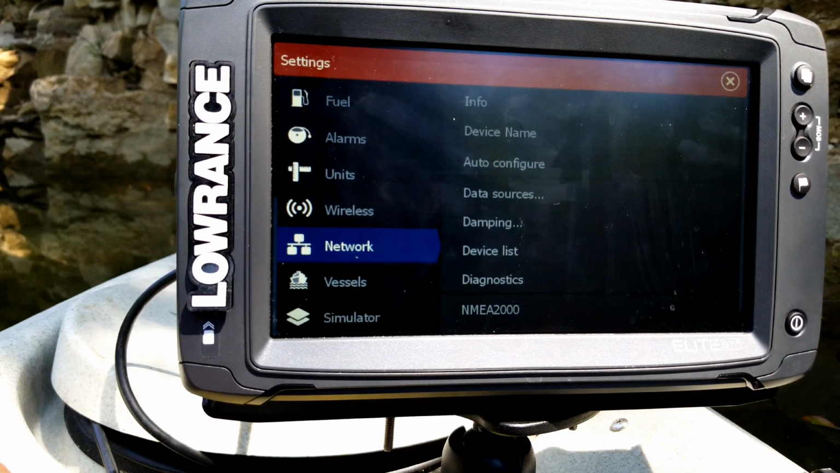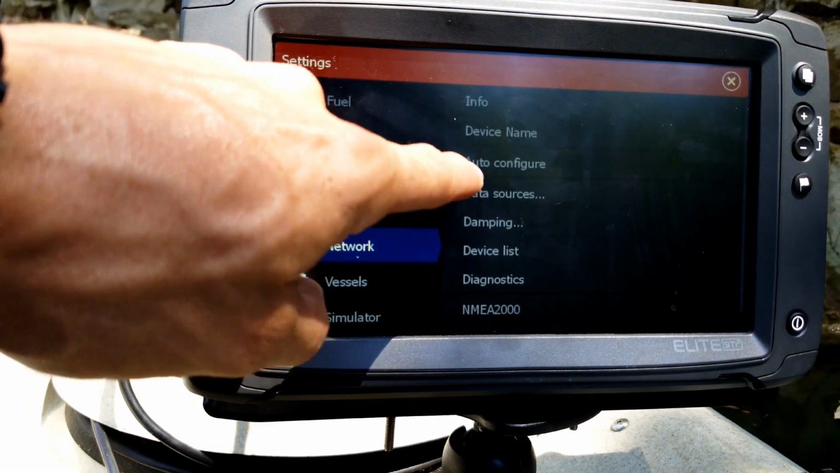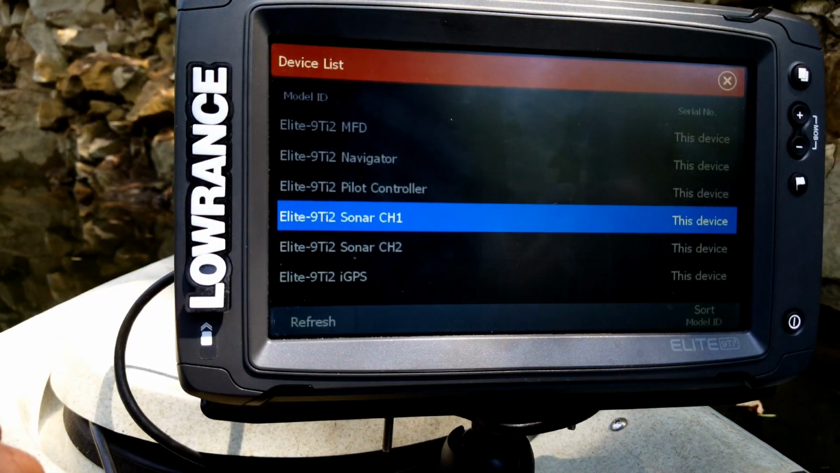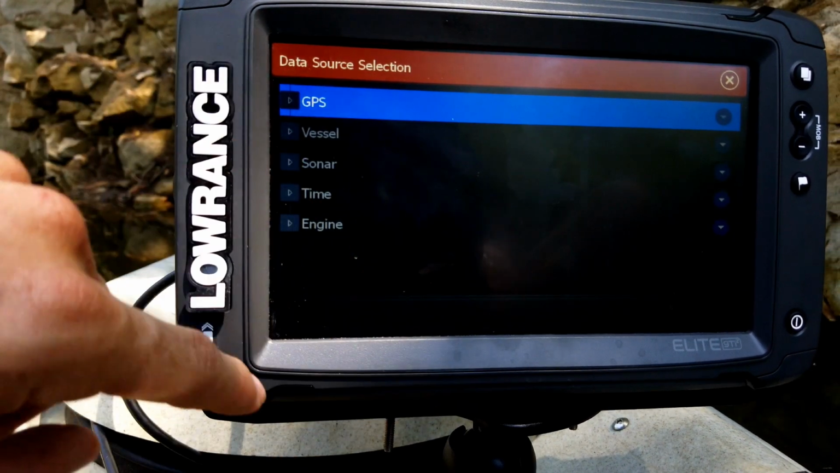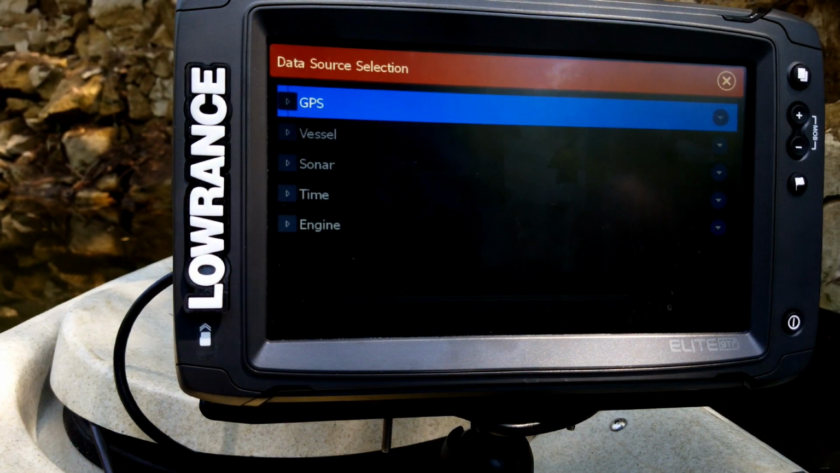Now you have your network menu, which this one can actually be pretty important. I recommend getting familiar with your data sources and your device list. Your device list is going to show you everything that might be connected to your NMEA 2000 network. And your data sources allows you to select where you're pulling all of your various information from.